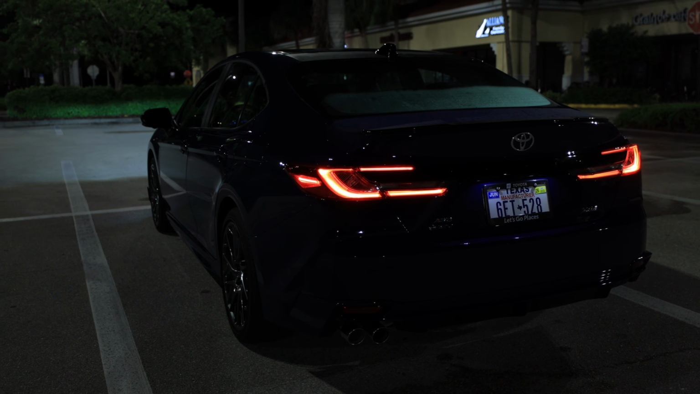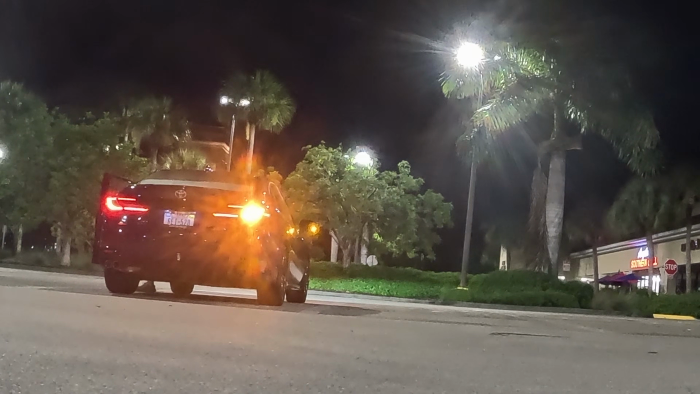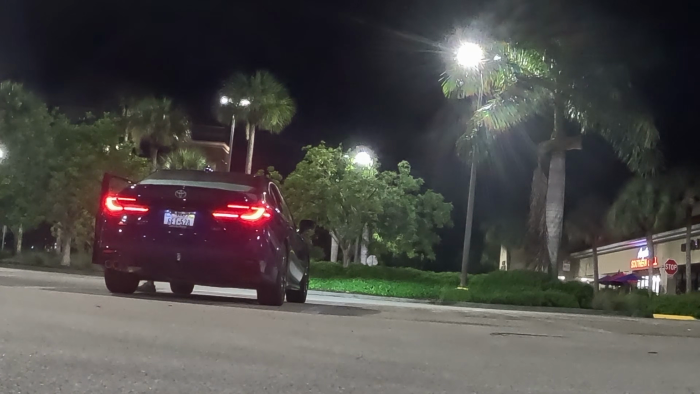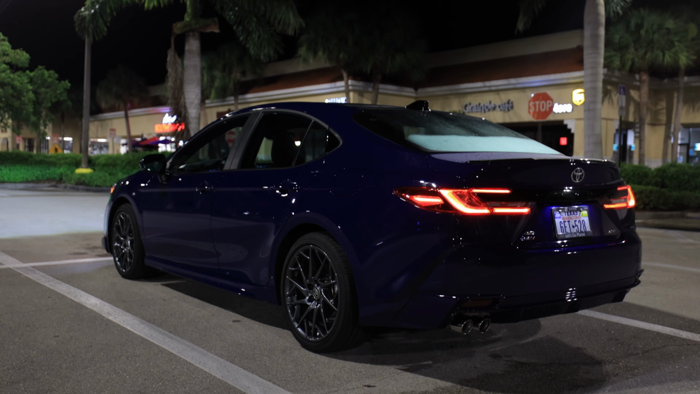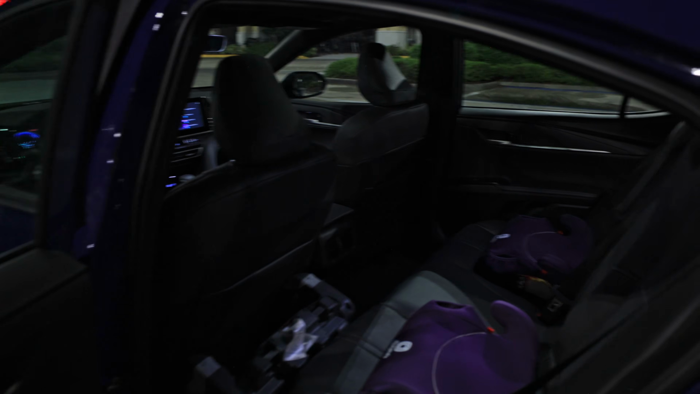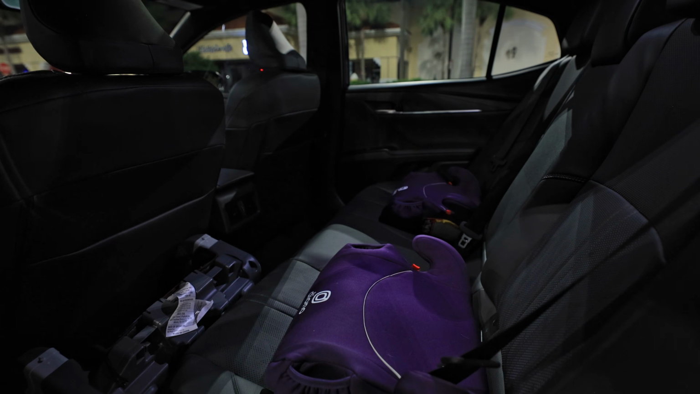I mean, they're pretty bright, but the brake lights seem to be pretty bright as well. Obviously, I can't see the brake lights with the naked eye because I'm hitting the brake pedal, but I'll go ahead and pull up some of that GoPro footage for you guys as well. But I wanted to give you guys a quick look on the inside. I've been driving my kids around. Took them to the Pokemon store yesterday in here, and they had a good time.